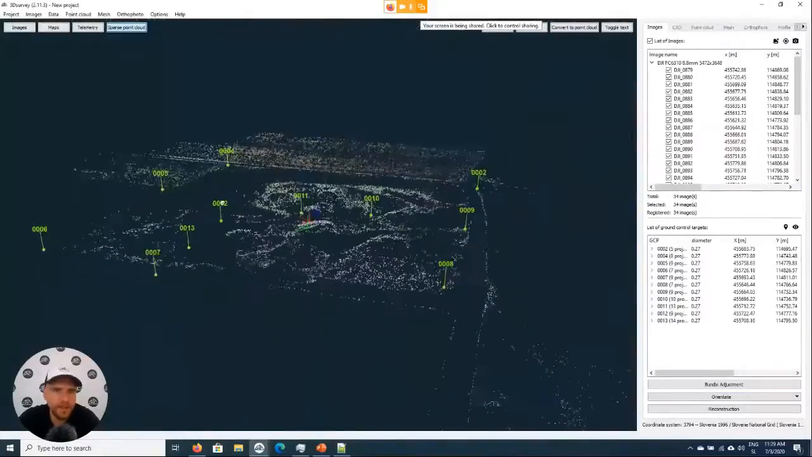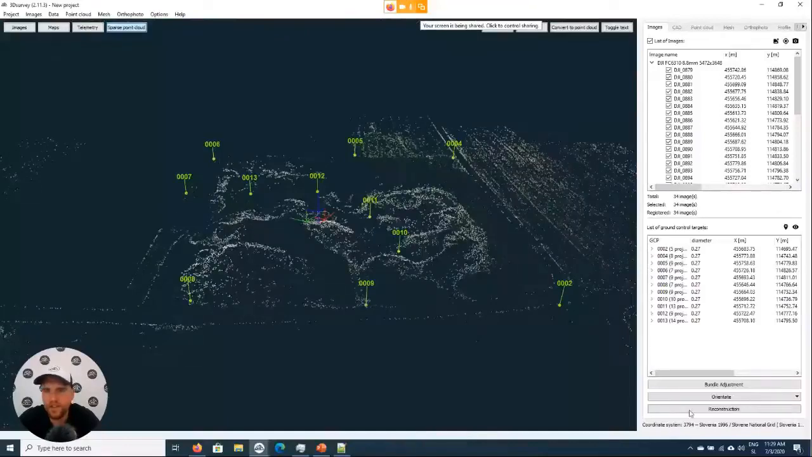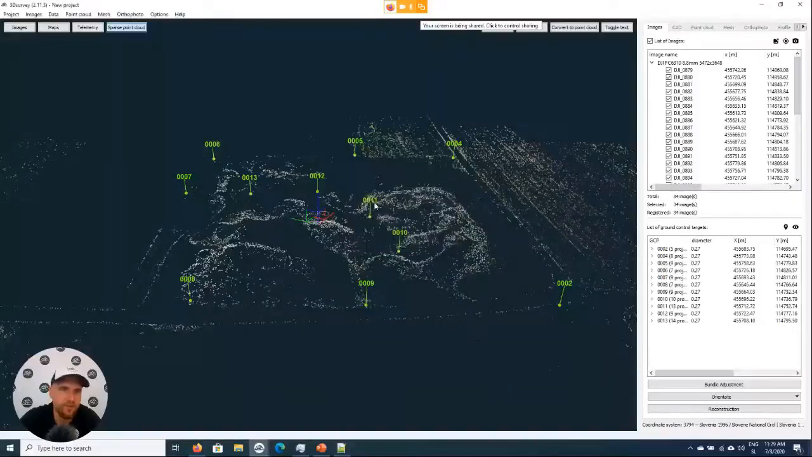Okay, now let's continue on. We have here a point cloud. The next step will now be point cloud calculation. This part is actually the one that takes the longest, but in our software, you will get the best result available. On my machine, it takes around 1 hour to process 100 images. Here we have 34 images, which might take around 20 minutes.